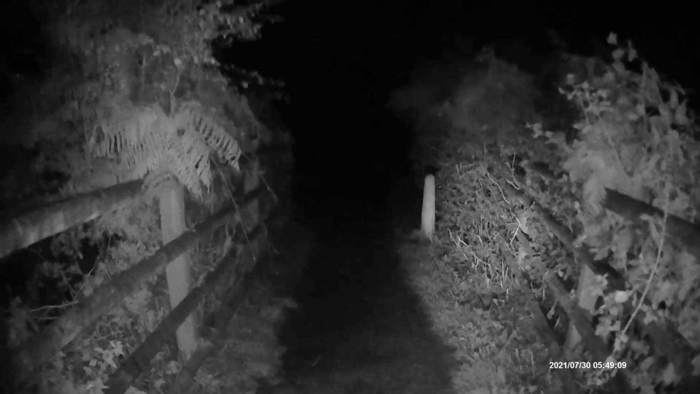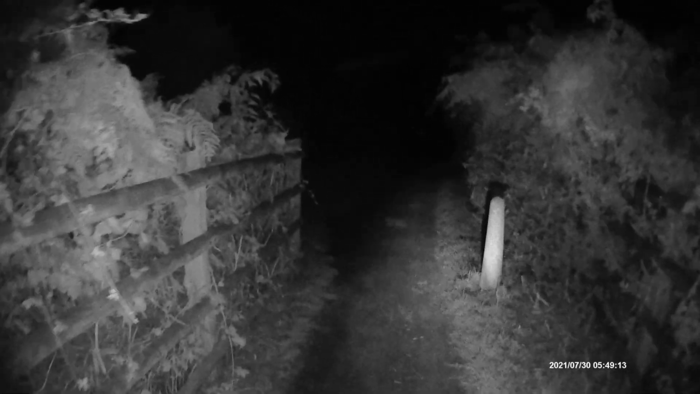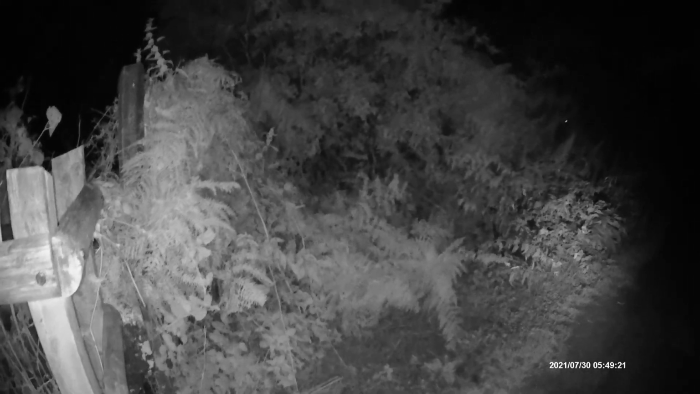But I'm not happy about not having the light. I've got the light, but the battery's drained. I should have brought my other one with us. I didn't think that was going to happen. So I'll just walk around for a bit, see what's what, by the bridge here. Just turn around.